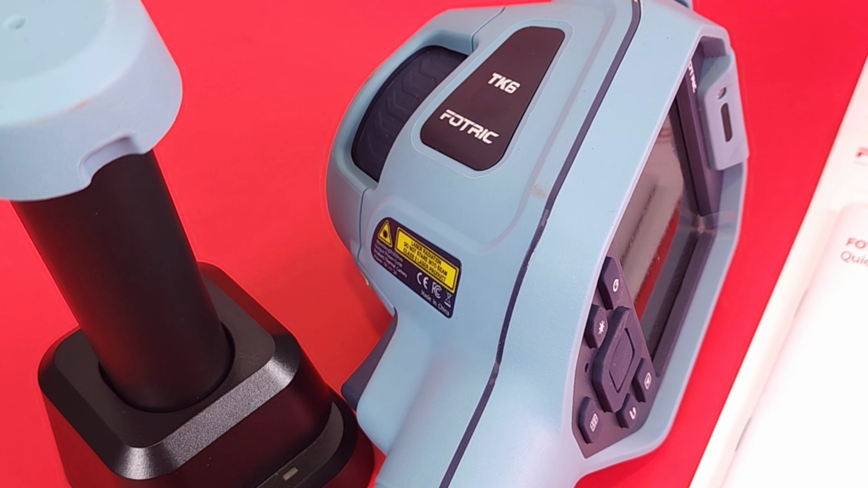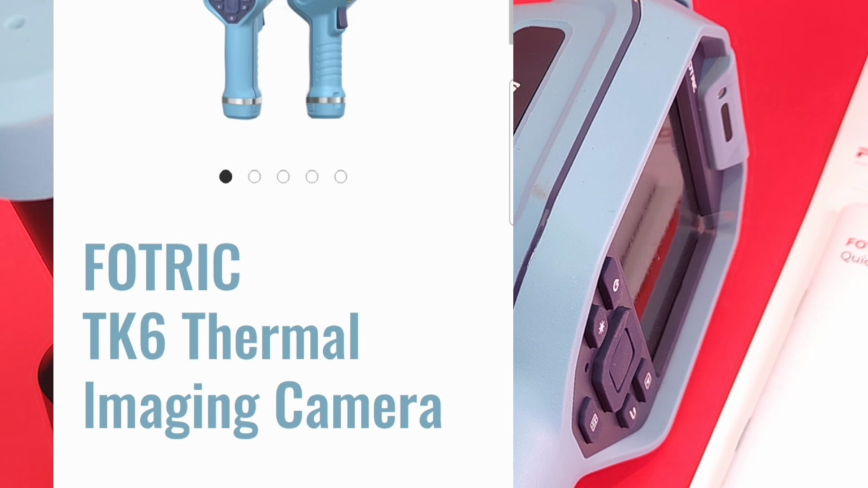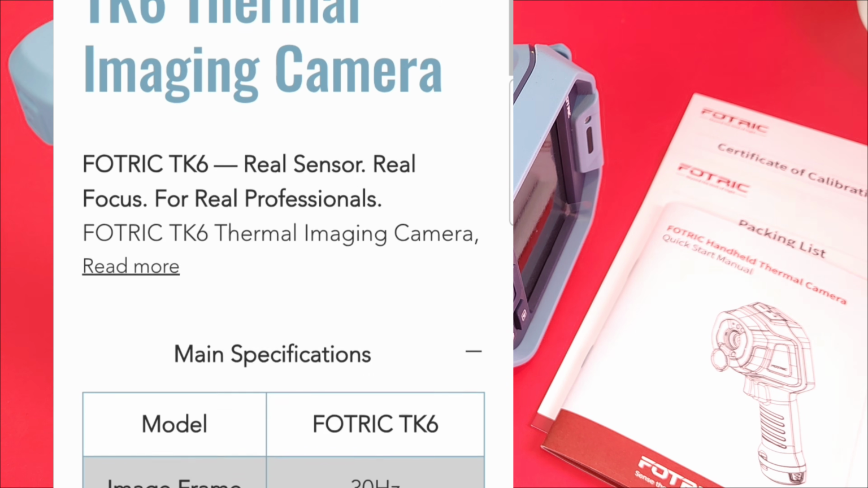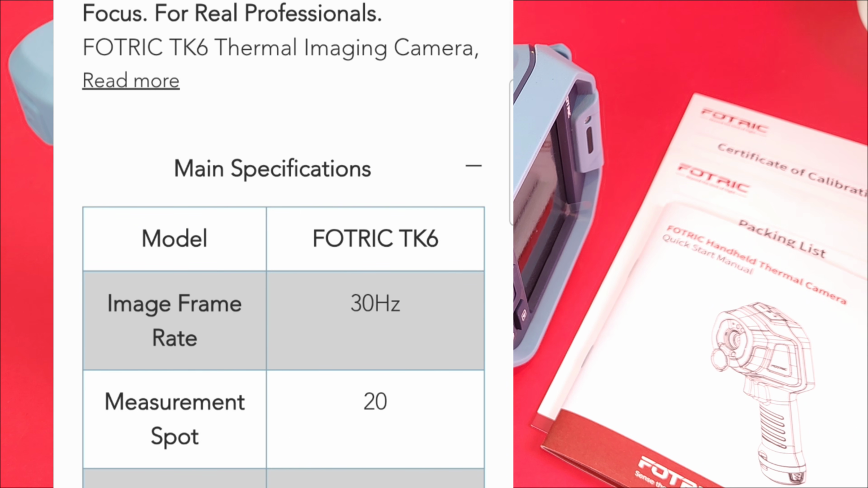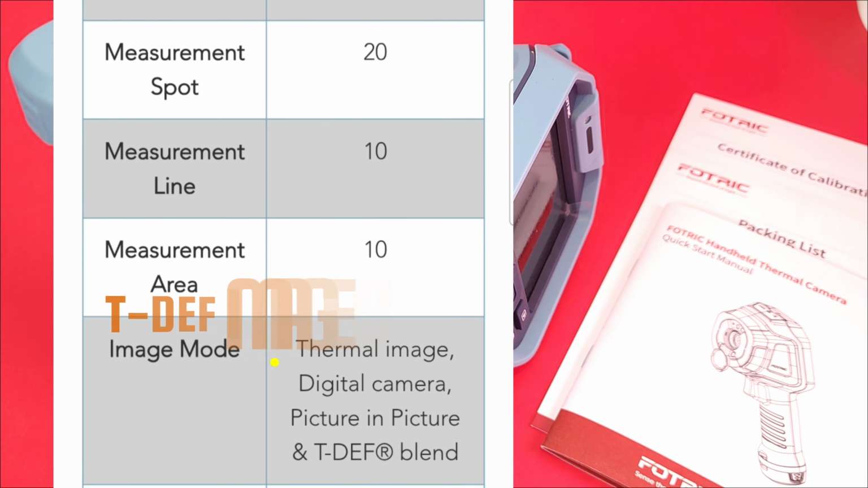I've tested a lot of thermal cameras over the years. I'm telling you, this is one I'm really excited about. Brand new from FOTRIC, the TK6, thermal camera extraordinaire. One of those rare cameras that actually punches way above its price level. The specs on this will blow you away. Resolution: 384 by 288 real pixels. These are not upscaled. It's the real pixel McCoy.